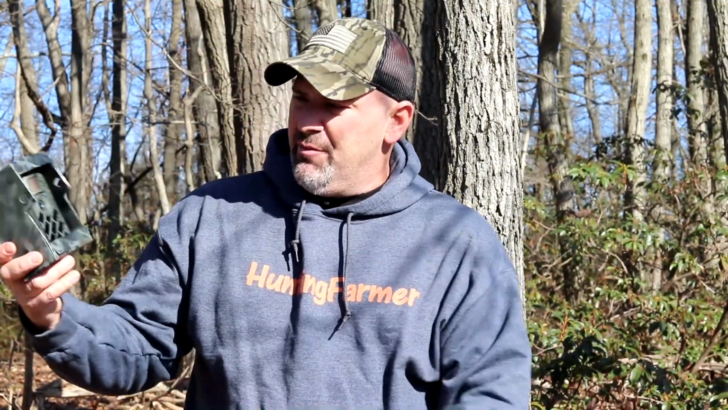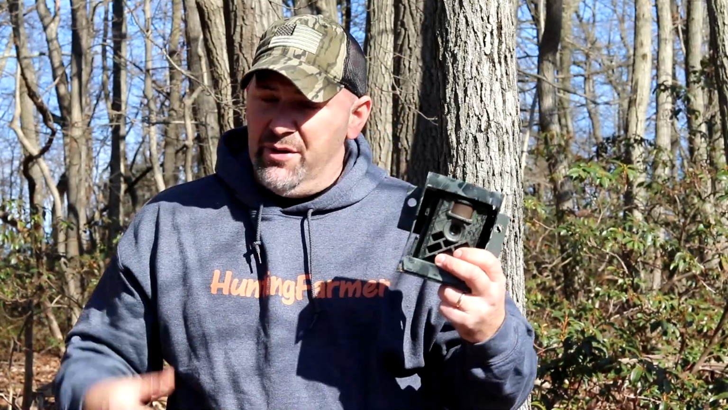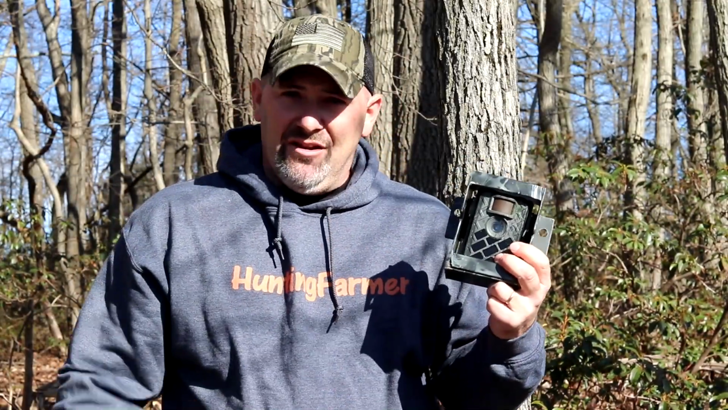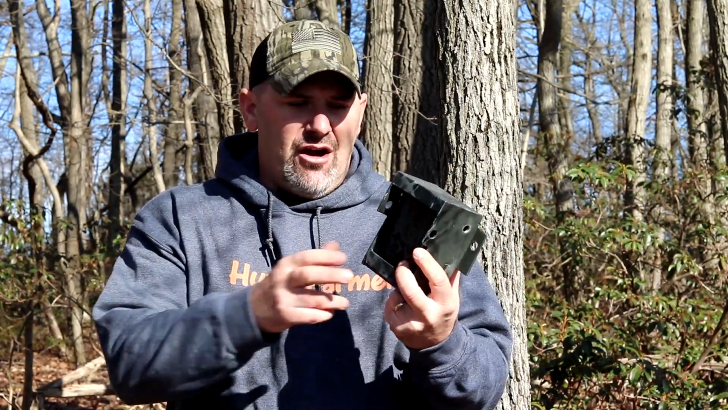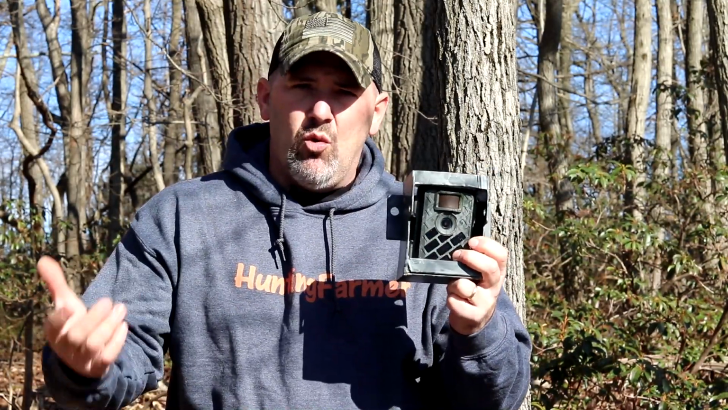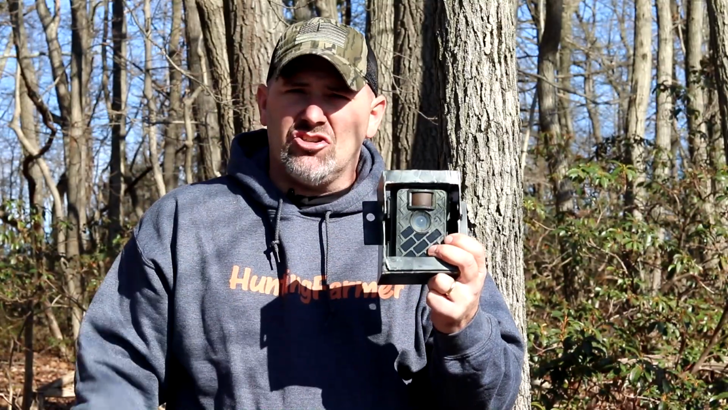So I really do credit this little bit of a setup. It's by no means professional looking, but it did save my camera, and those bears were not able to rip this off the tree. If I would have simply had this camera strapped to the tree, I'm afraid it would have got ripped off. Soon after I hung it there, the bears would have made short order of just that nylon strap.